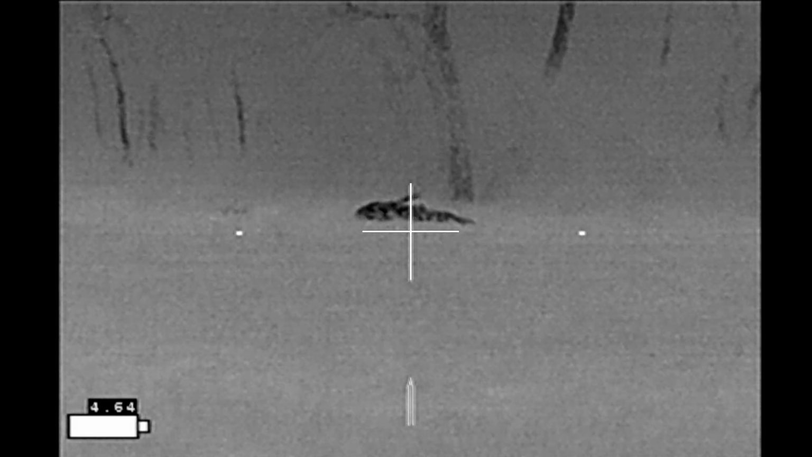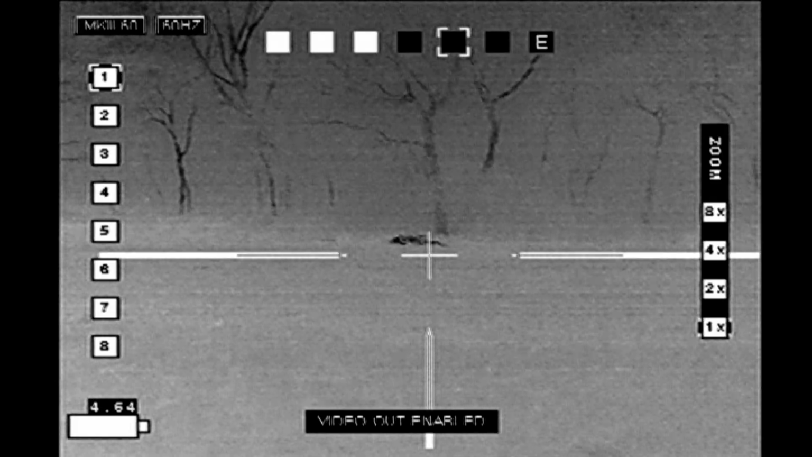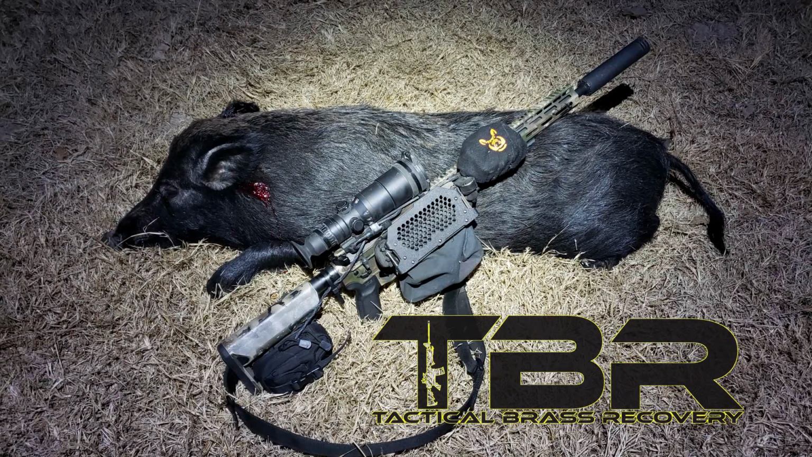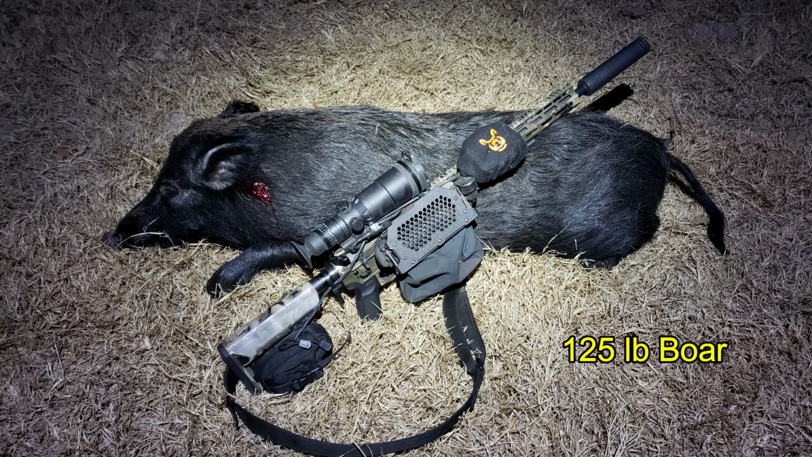The hog is down. Doesn't look like it's going to get up. I check on the cattle. All the cattle are remaining still. Brass Catcher by Tactical Brass Recovery. Turned out to be a nice boar coming in at 125 pounds.